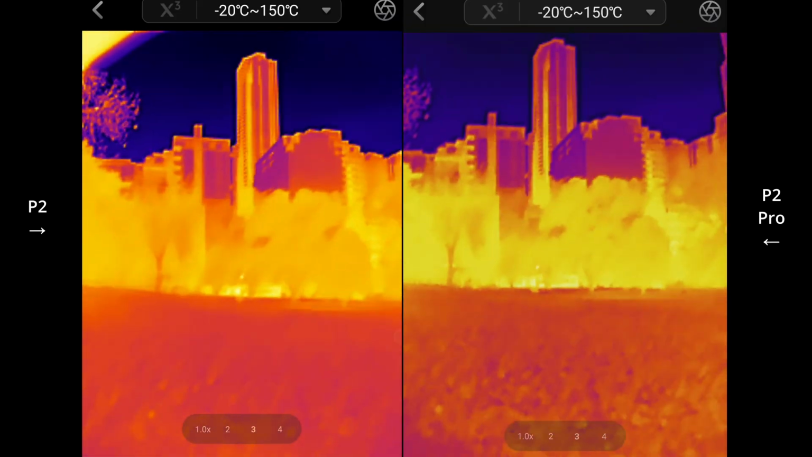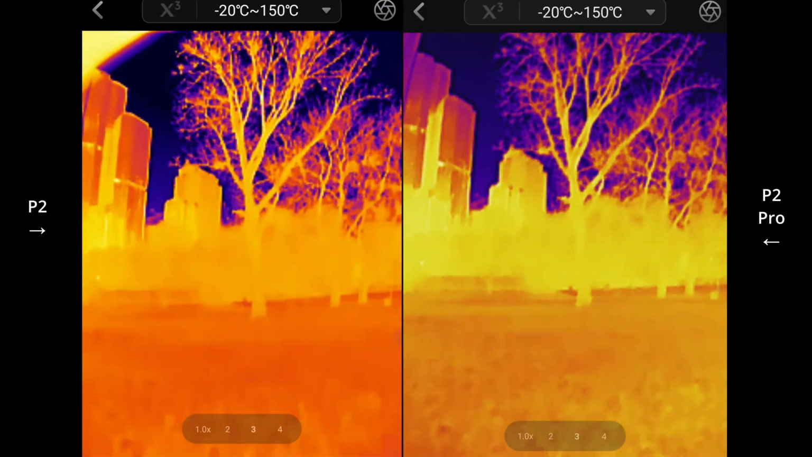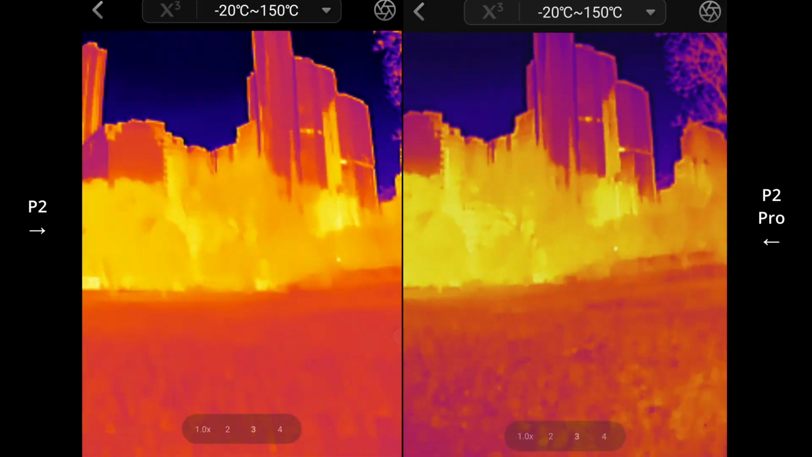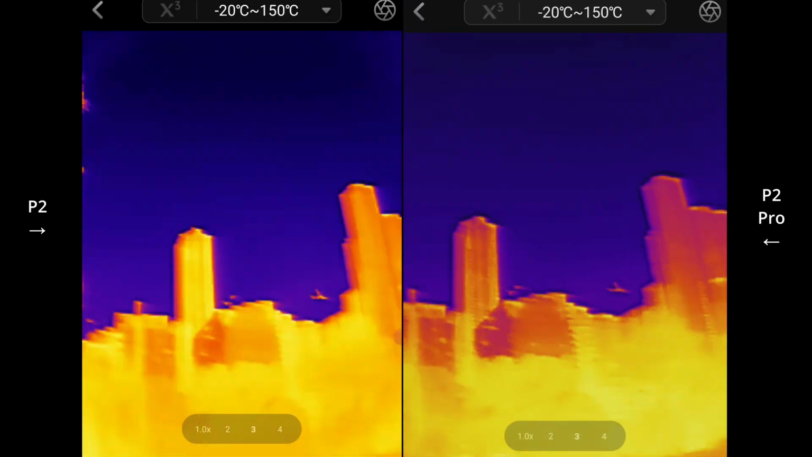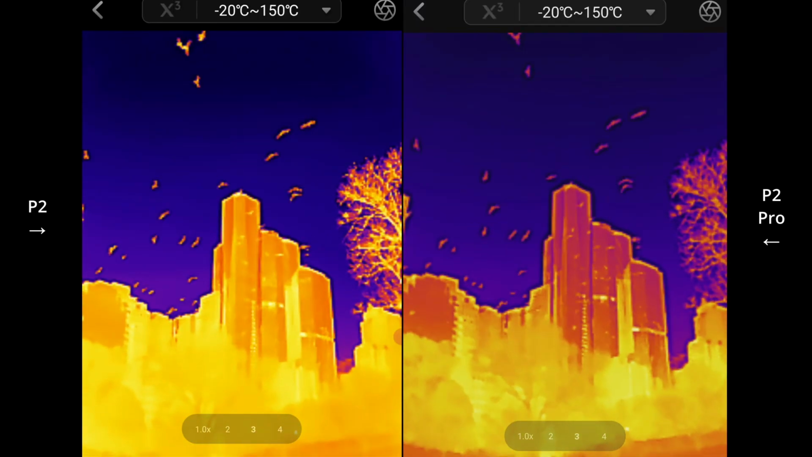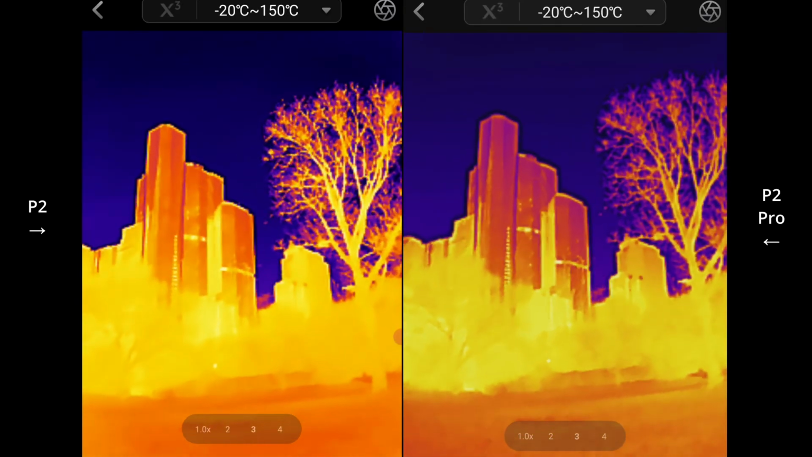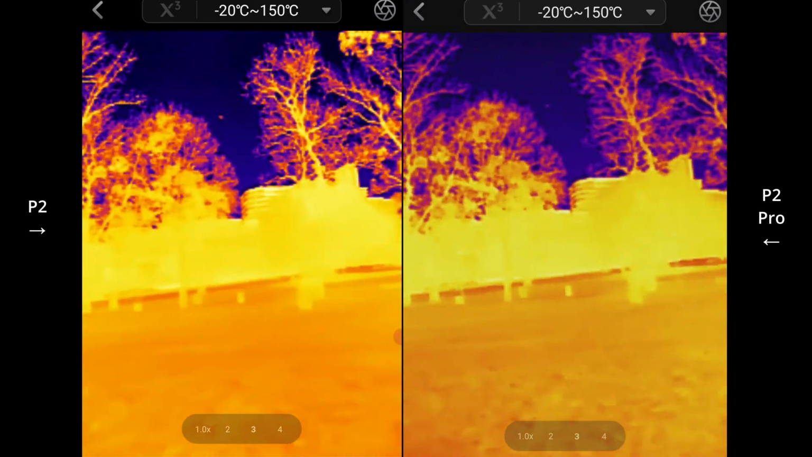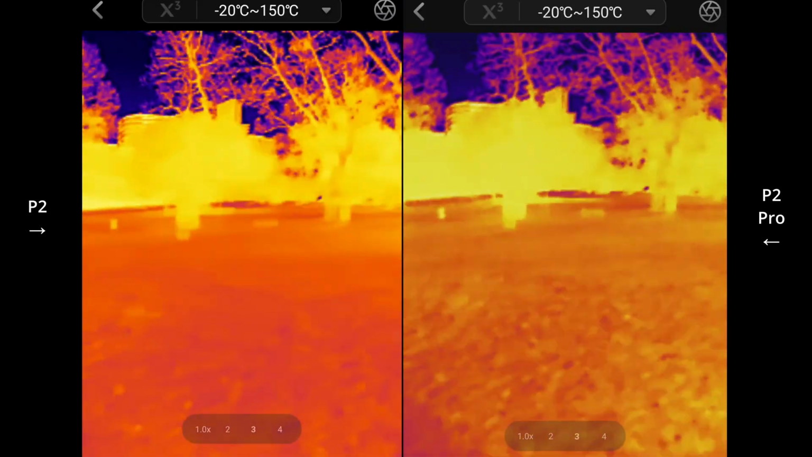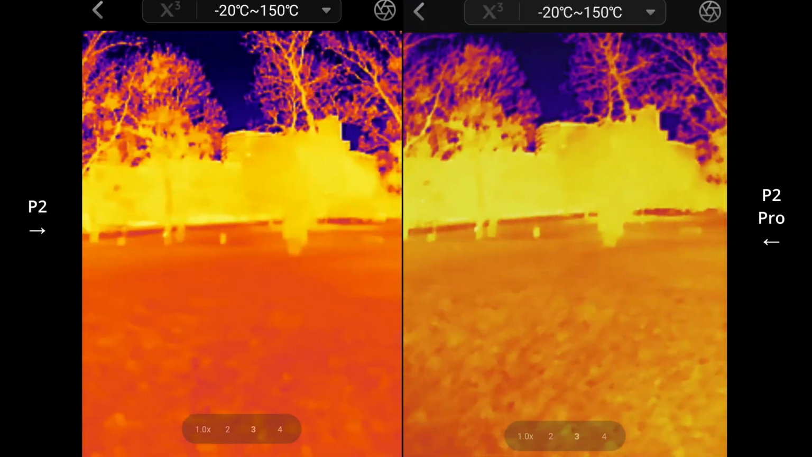Oh, there's all these birds there, but I can't see them. Only when they're against the sky you might be able to. What is that? Oh, here we go. Because I guess against the sky they're going to look hotter in comparison. But from a distance everything sort of blends together and it's very difficult to spot contrasts.